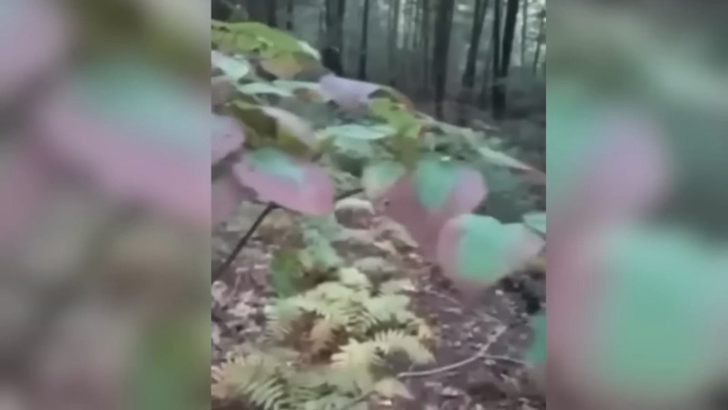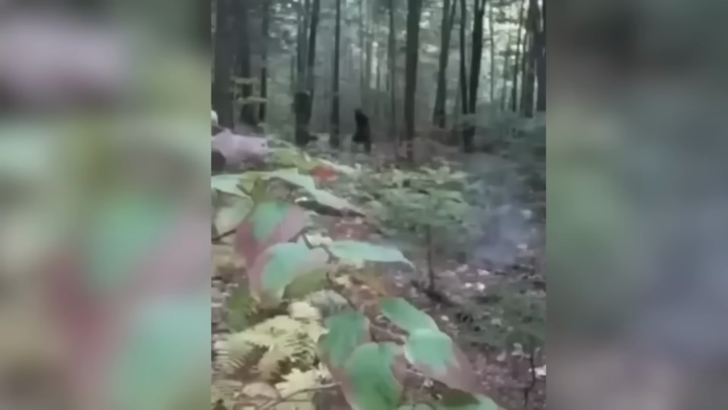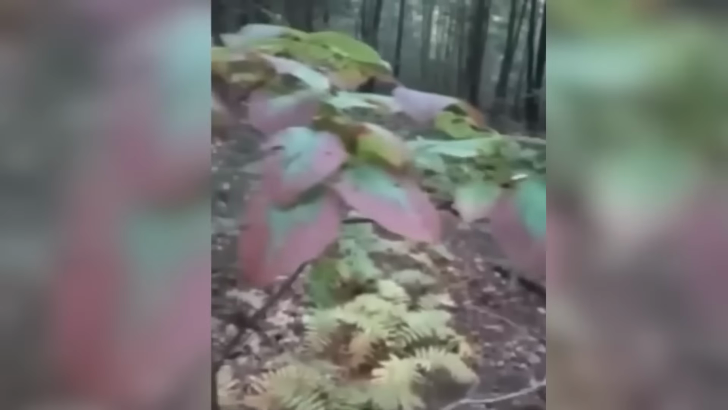This video, shared by a Facebook user who goes by the name Colliamed, claims to capture footage of Bigfoot during a camping trip in Alaska's boreal forest. In the video, we see the person behind the camera attempting to conceal themselves while recording a large, dark, and seemingly massive black figure moving in the distance. This enigmatic figure briefly appears in the frame for just a few seconds before disappearing into the woods.